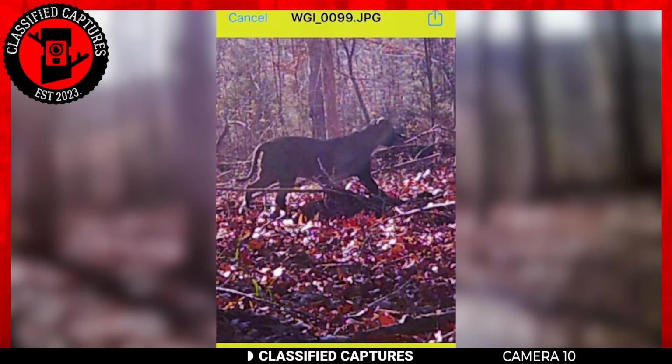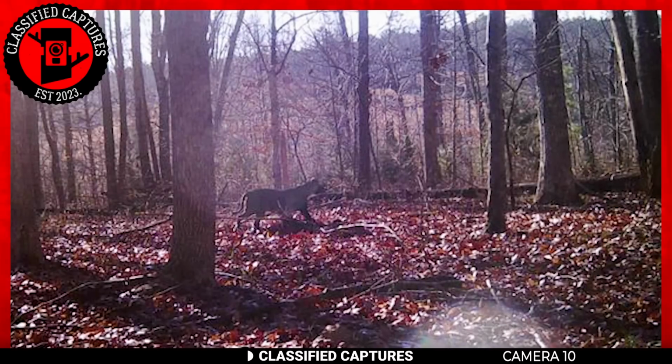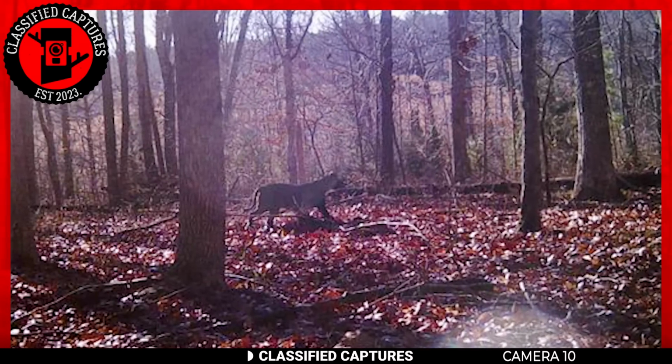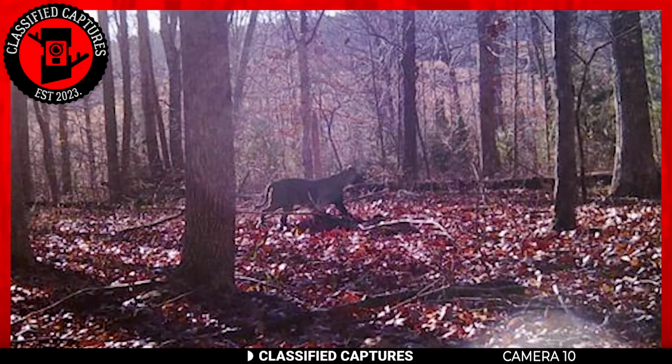Images of cougars from trail cams are always fire, and this one is a gem. As majestic and beautiful as these animals are, if you ever run into one, make sure to keep a distance. They may look cute, but they are still apex predators.